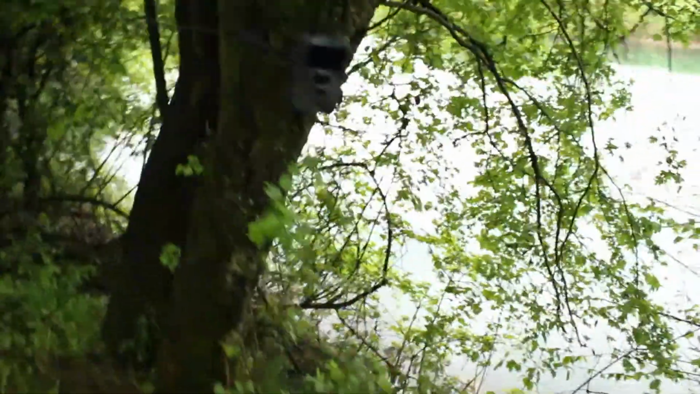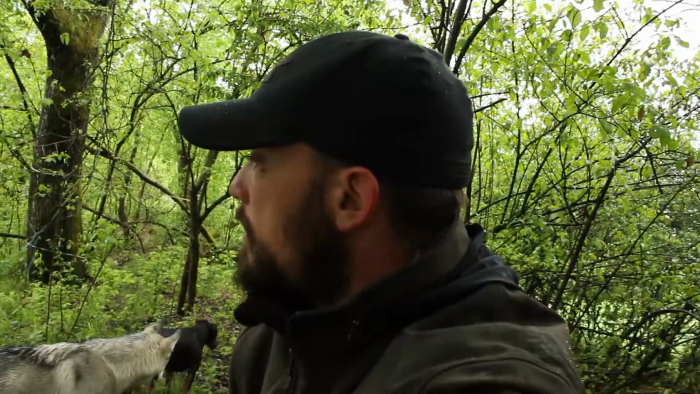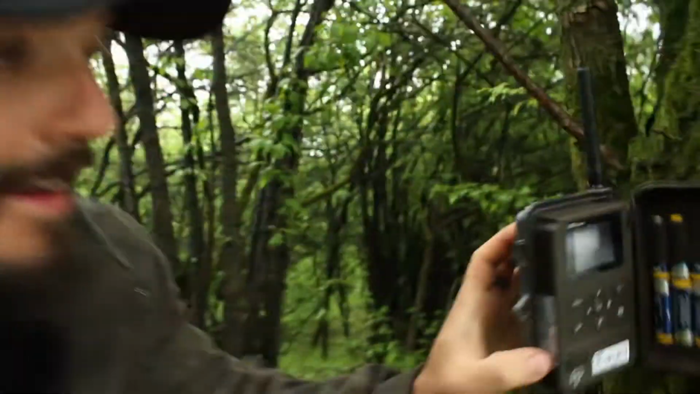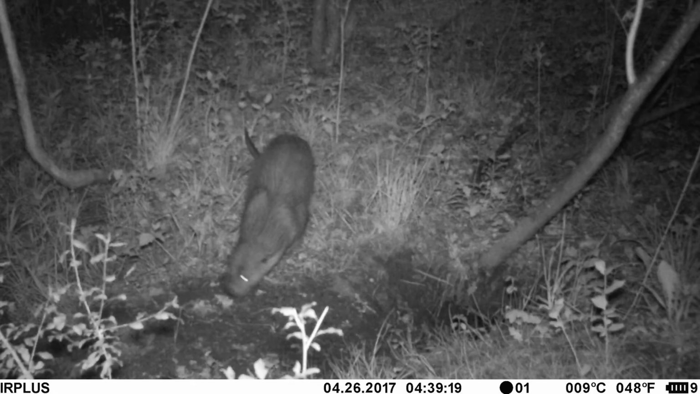So now we're just gonna check the small trail camera if we got anything on that, and then we'll quickly set up the DSLR camera and leave as fast as possible. Okay guys, so I've checked the trail camera and we got lucky because there's an otter on there. I'll try to show you here. Look. This is the picture. This is the otter going into the hole. So if we're really lucky, we even got something on the DSLR camera trap.